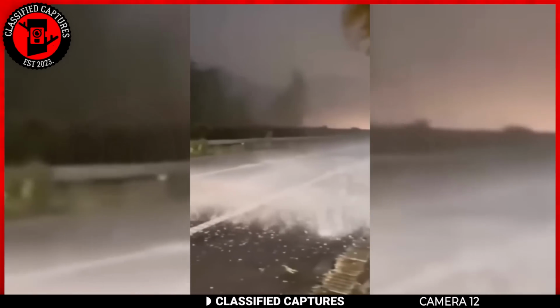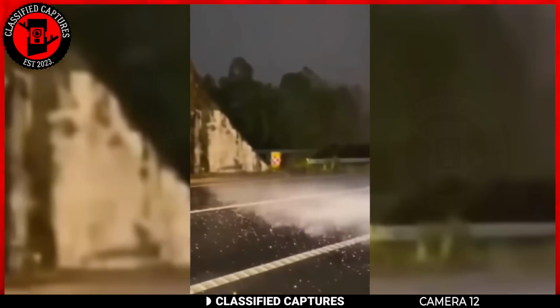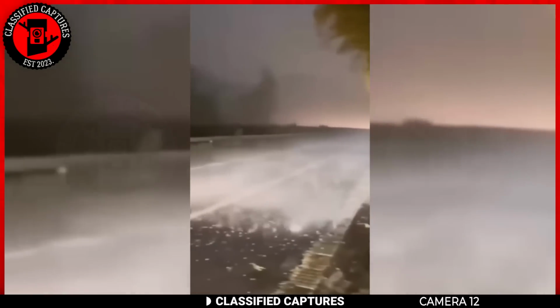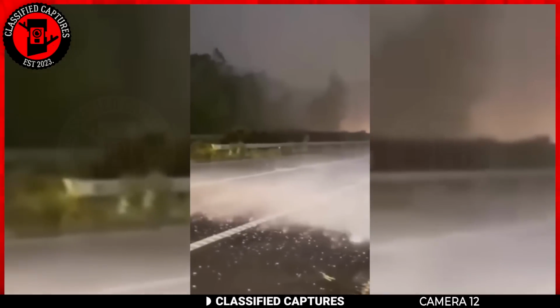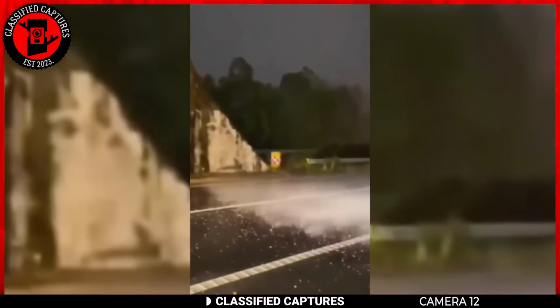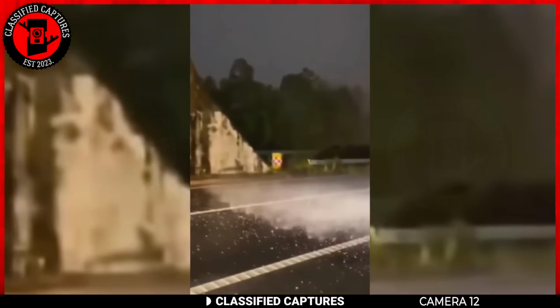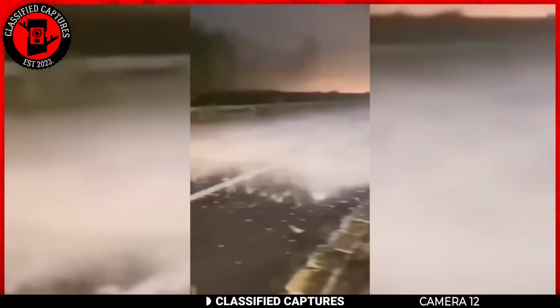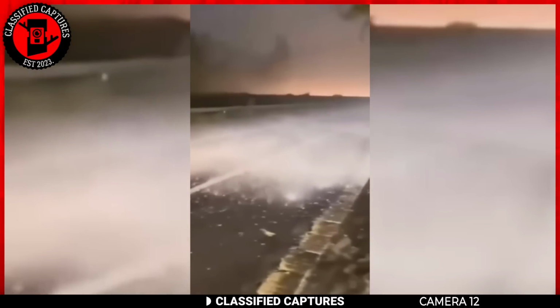What do we have here? Someone videoed this strange moment during a rainstorm. The rain was pouring heavily on one side of the road, while the side the person was recording was untouched. But when you look at the skies, both have rainy clouds on them. So what do you think is happening here?